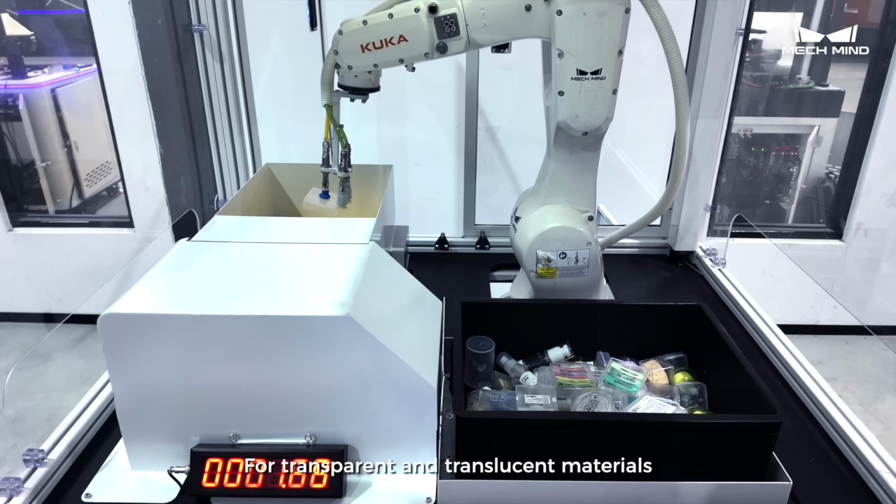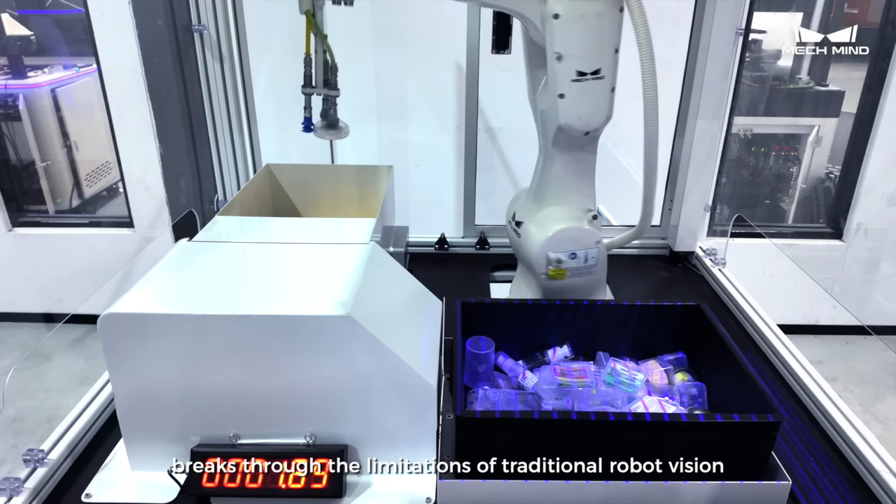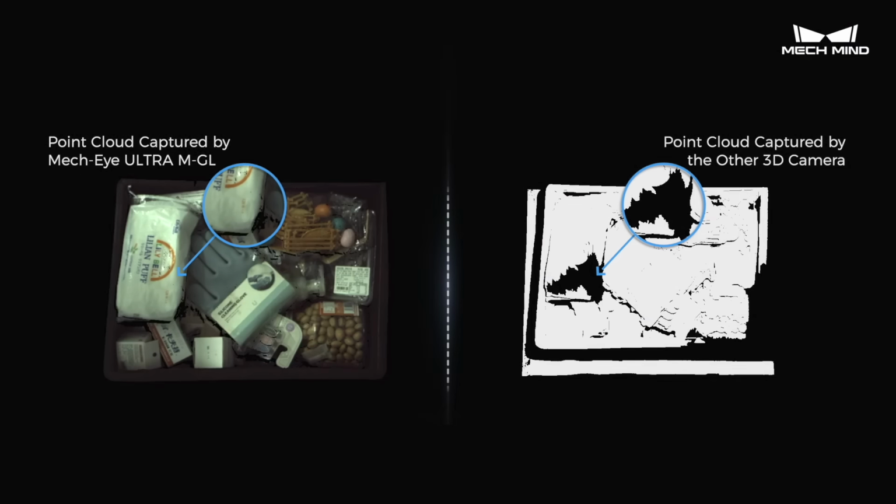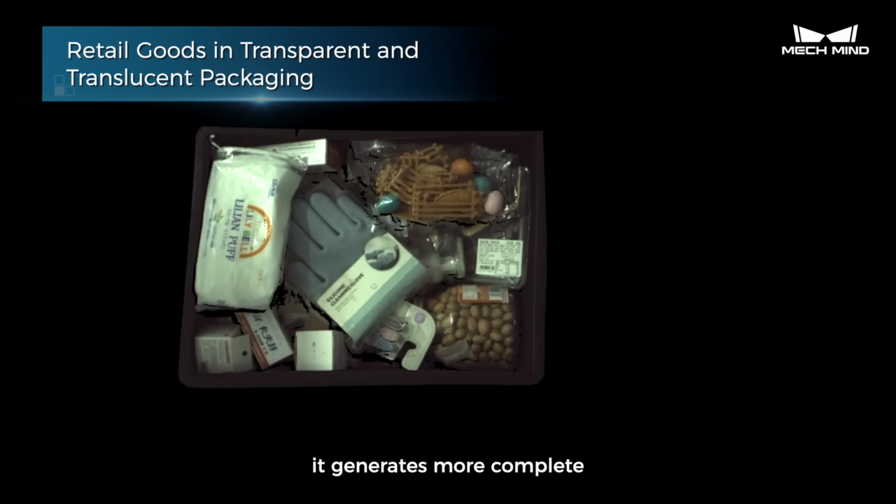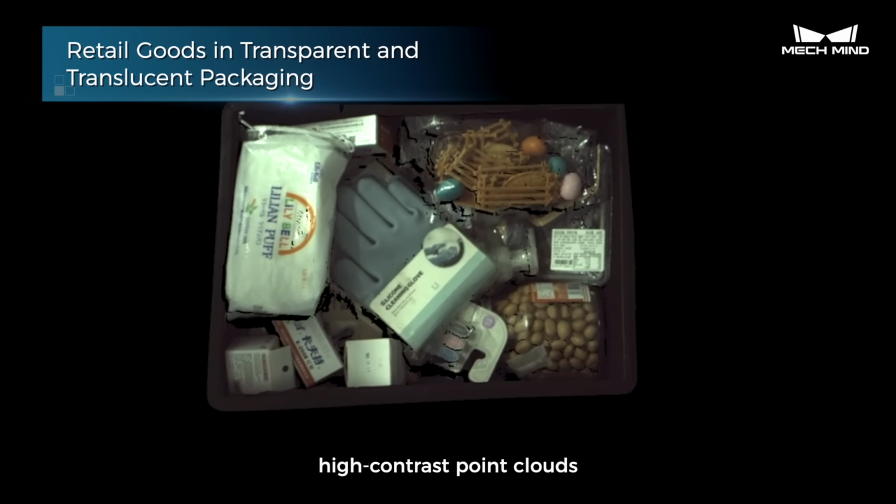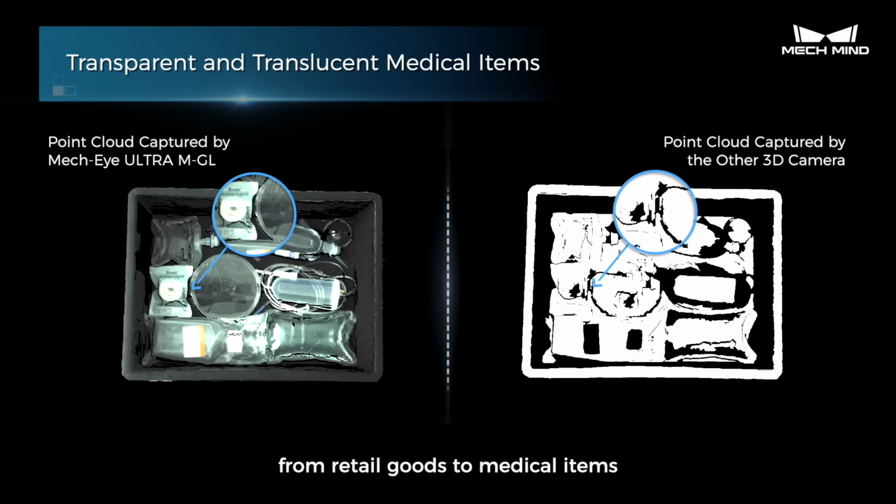For transparent and translucent materials, the Mech-Eye ULTRA M-GL breaks through the limitations of traditional robot vision. With specialized algorithms and dedicated optics, it generates more complete, high-contrast point clouds across a wide range of challenging objects, from retail goods to medical items.